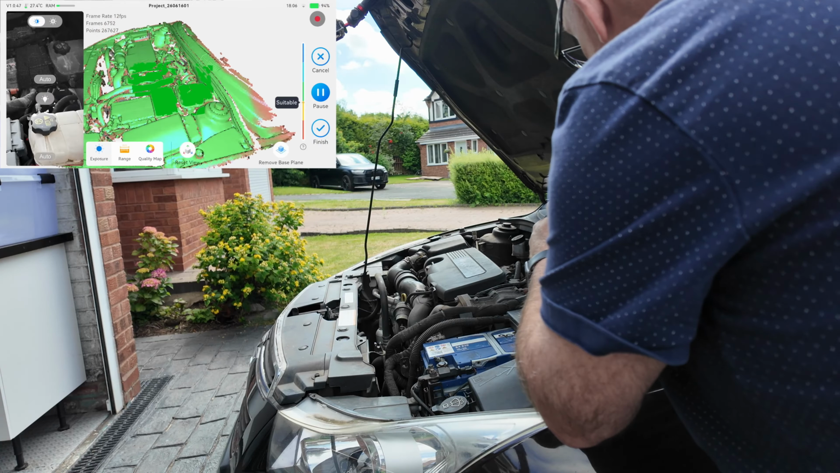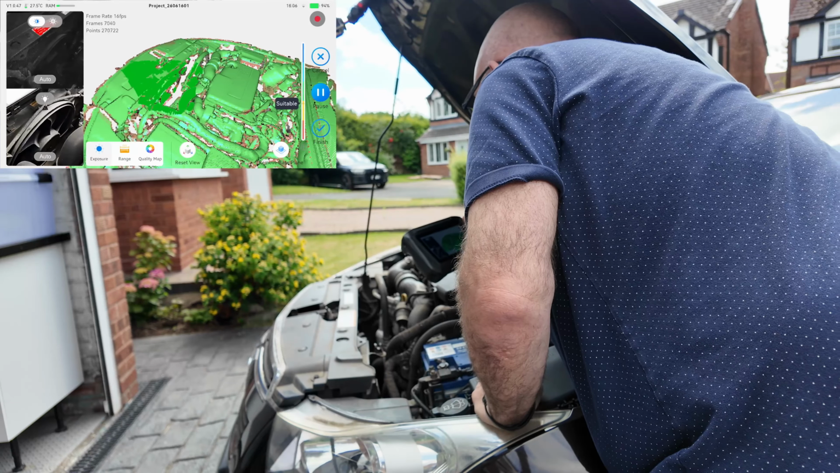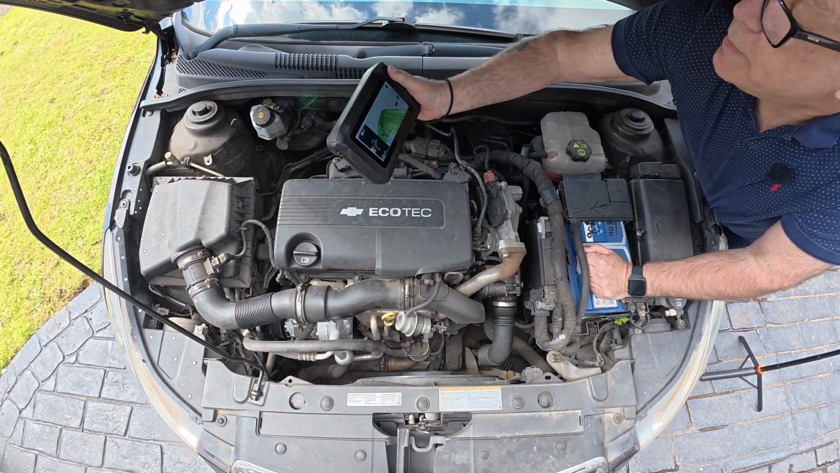Now if I come in at this angle, I should get the other side of this rocker cover, pipework down there, and over at this side to get that radiator. And because I leant over the engine from the other side, if I just do this now, I should get into this back piece.